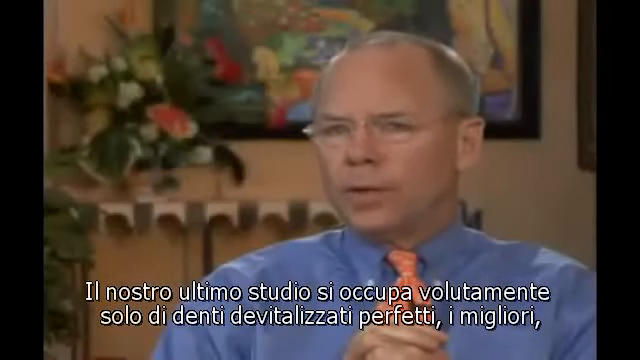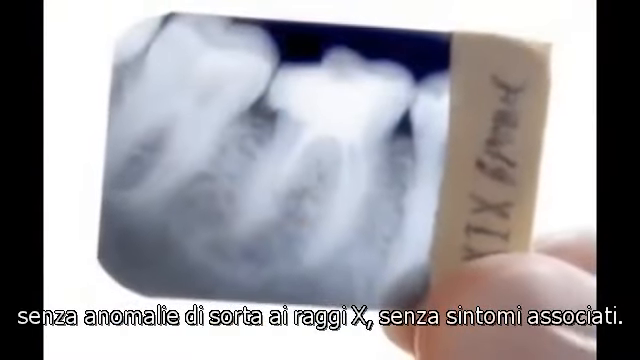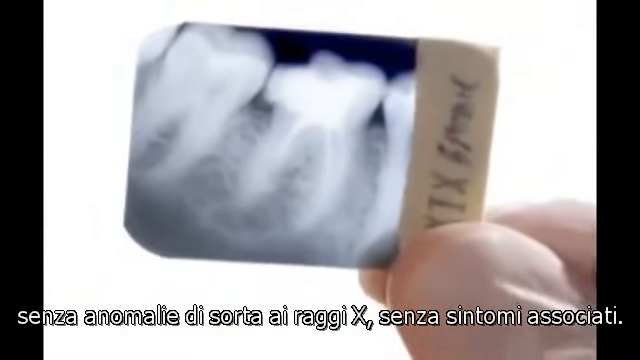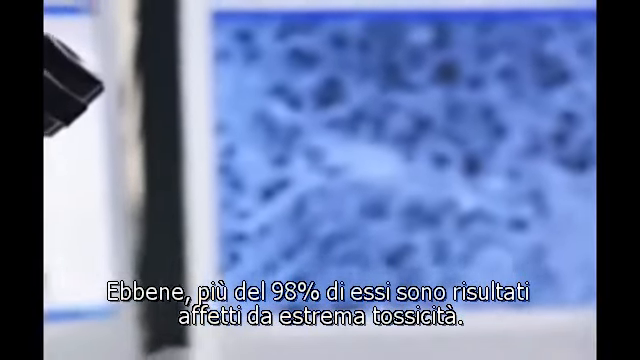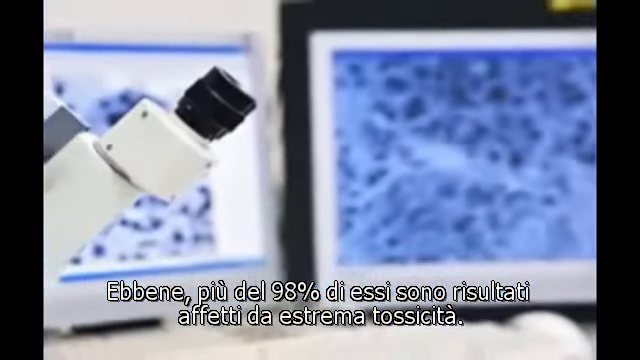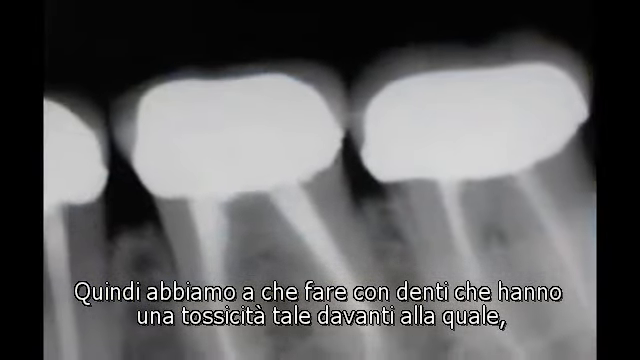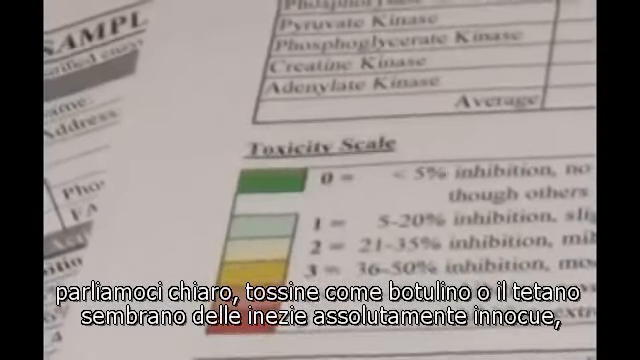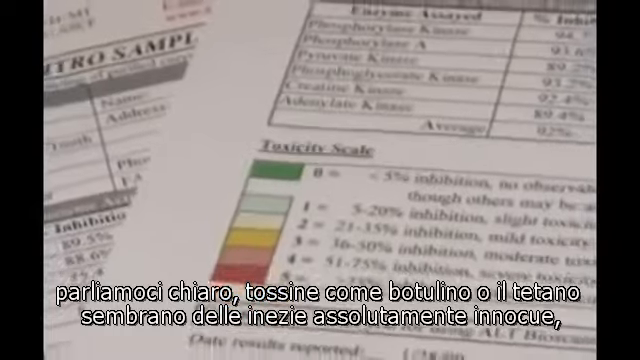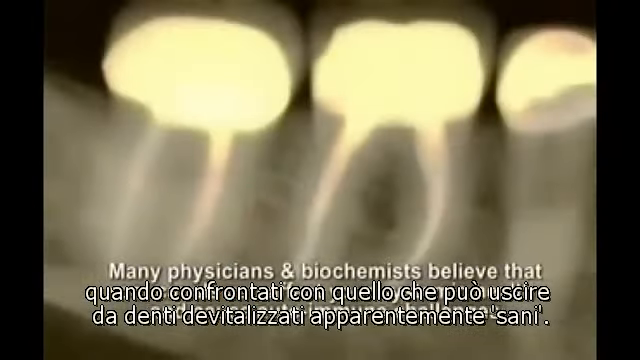This particular study deals only with the very best root canal teeth, perfect on x-ray and asymptomatic. In excess of 98% have tested severely to extremely toxic. So we're talking about teeth with toxicities that make toxins like botulism toxin and tetanus toxin look pale in comparison.